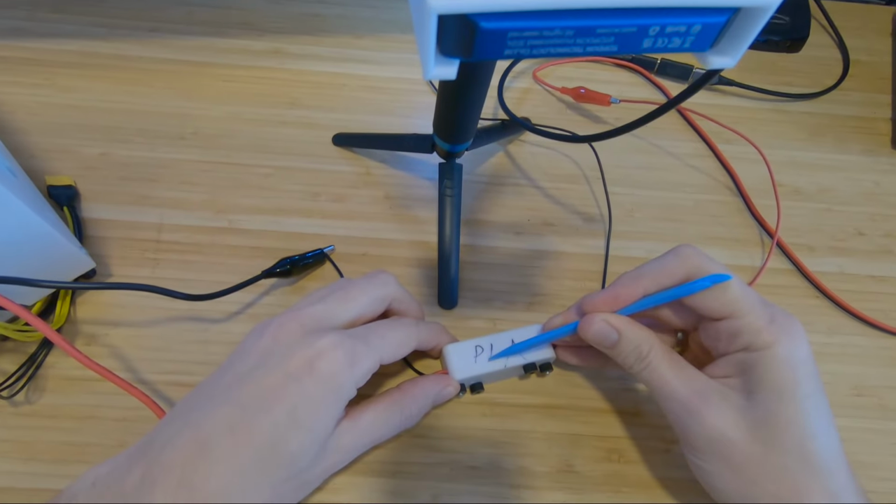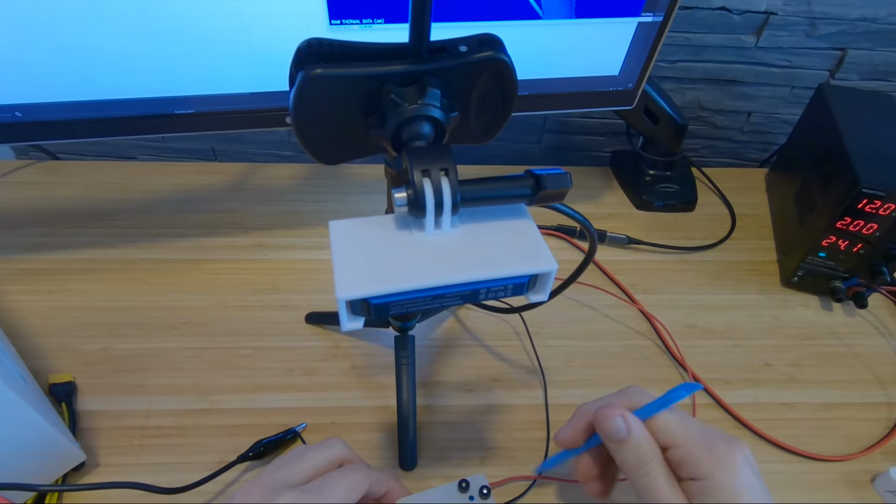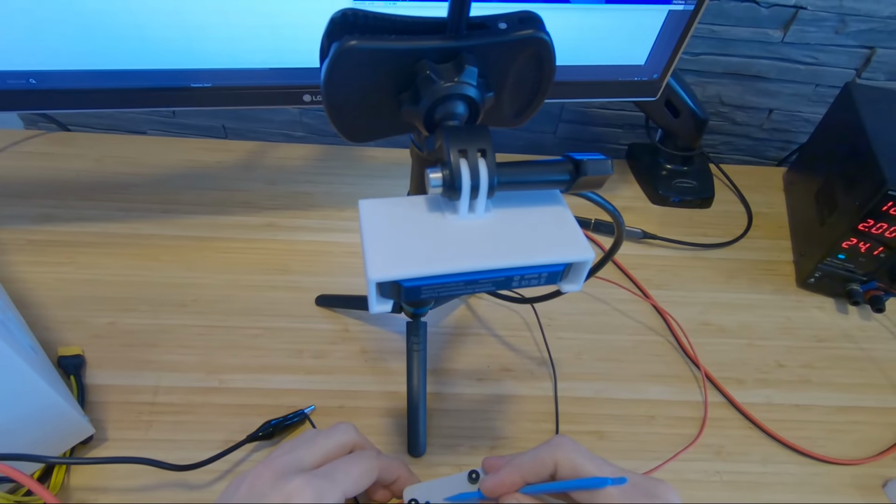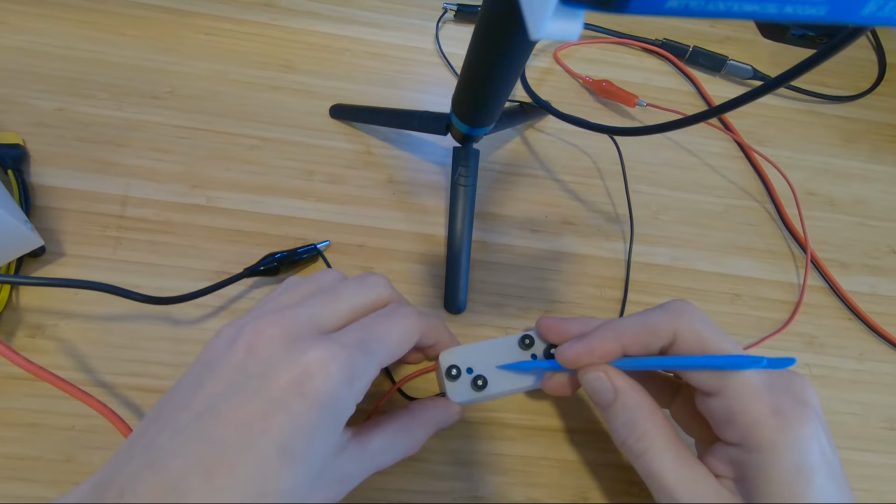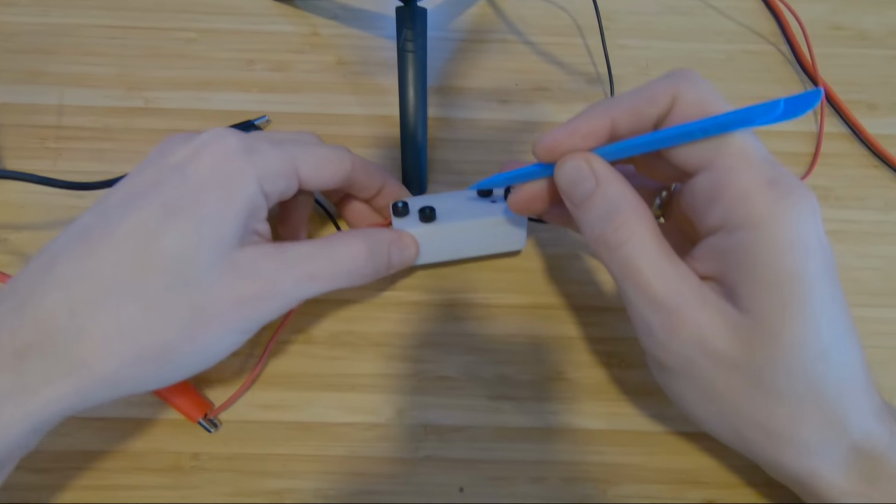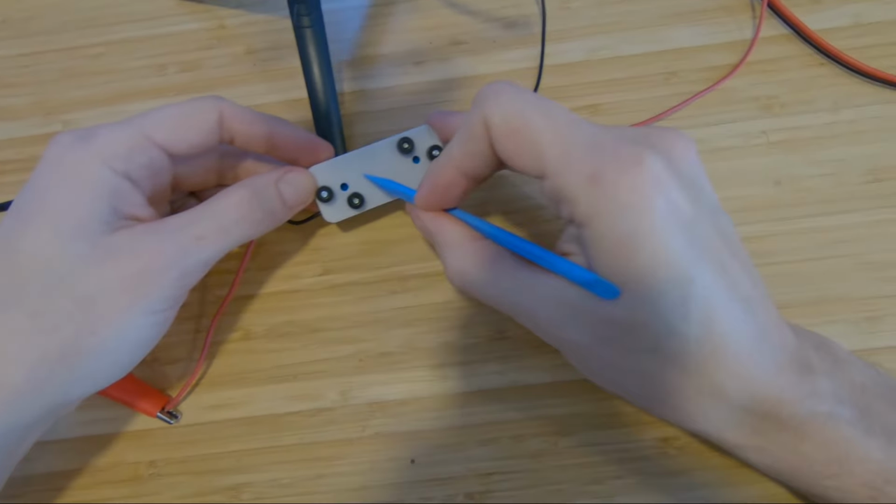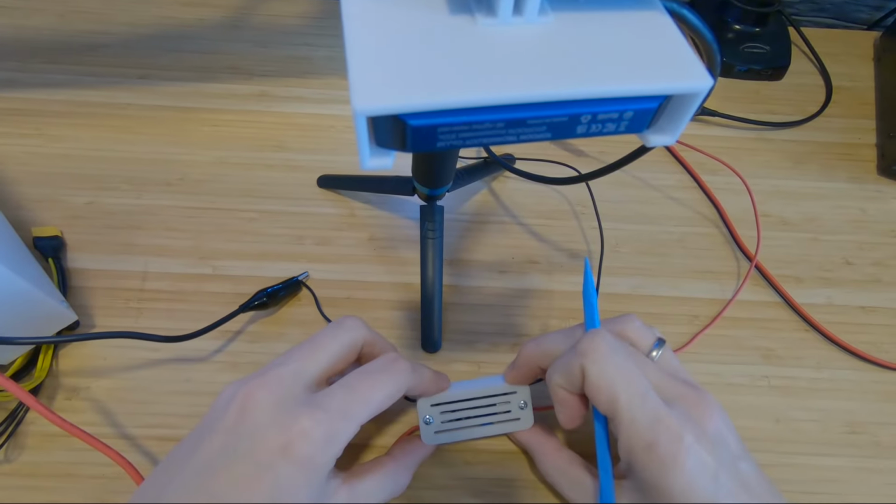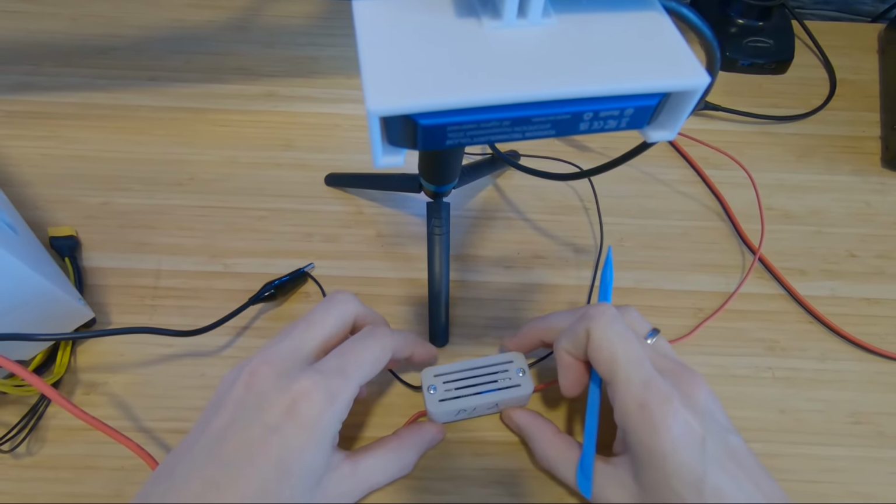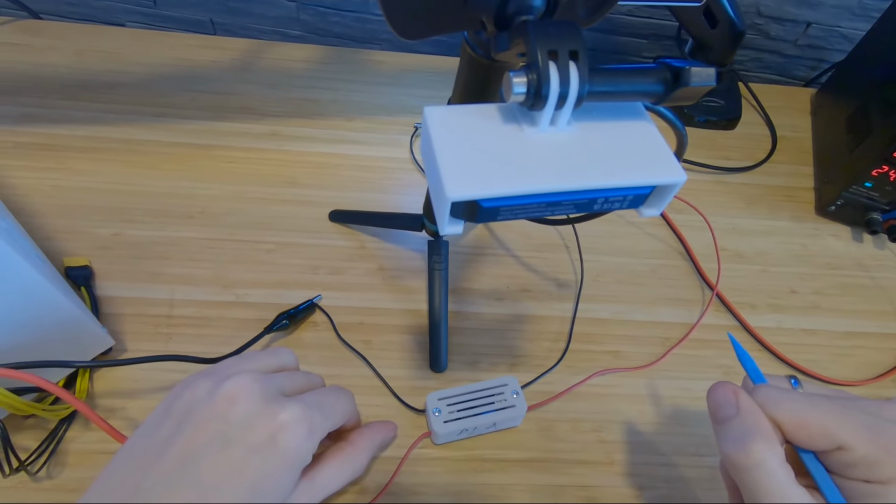Here is around 50, where the diode is, and the bottom is around 60. Yeah, it starts to deform. Interesting. Okay, let's go for 2.5 on the input.